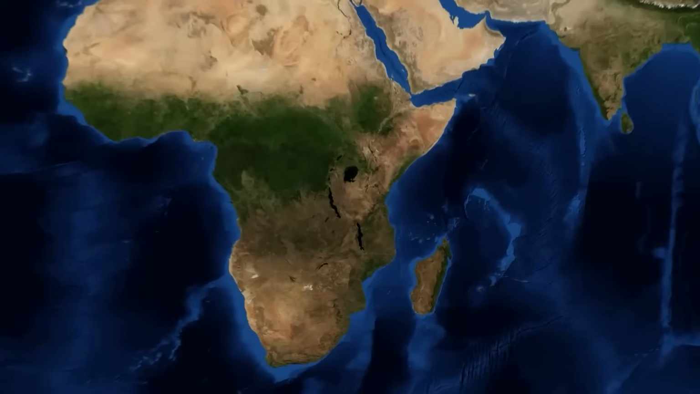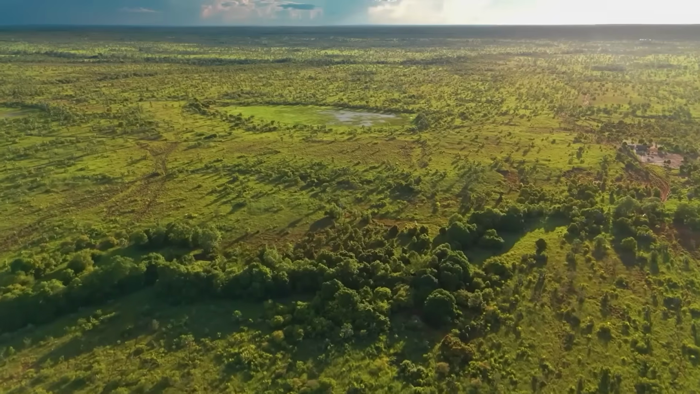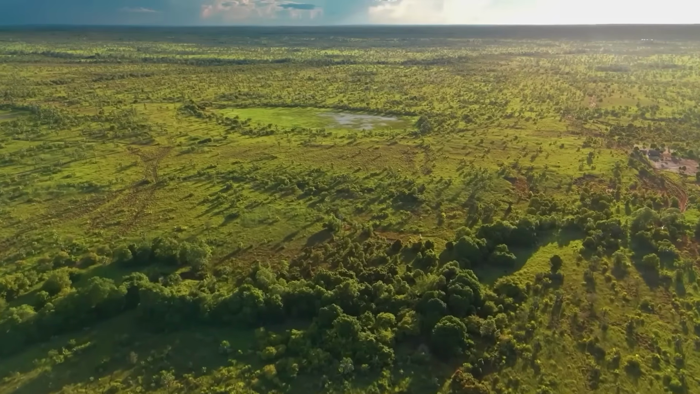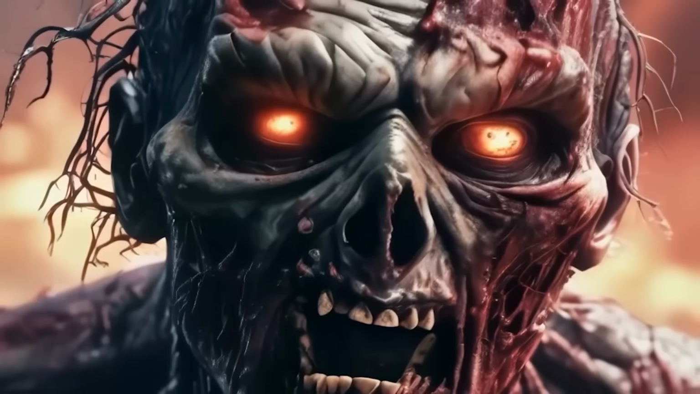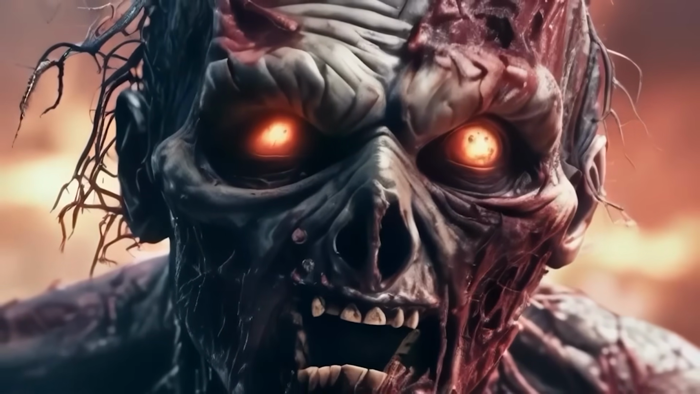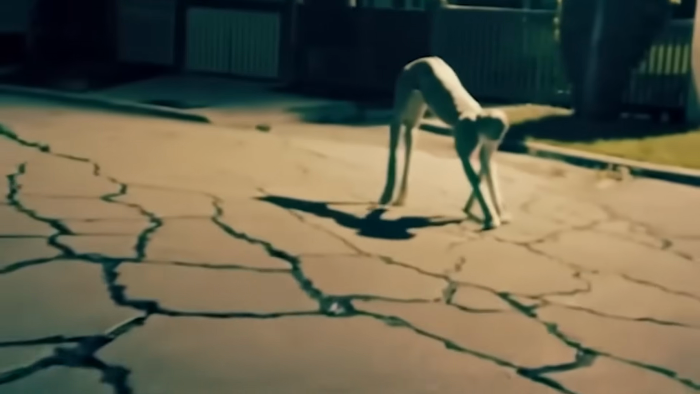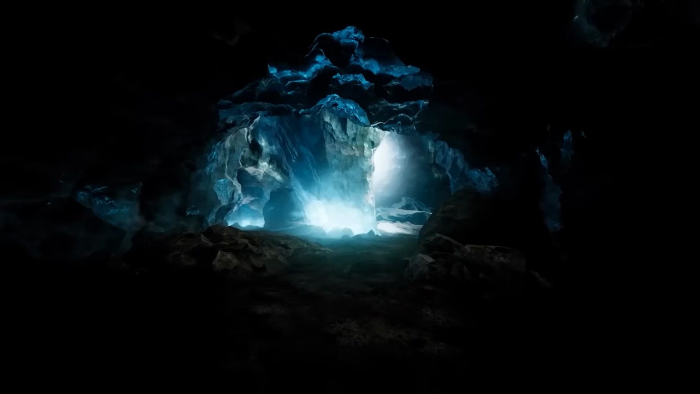In the remote caves of Madagascar, there are reports of a small humanoid creature called the Kalanoro. Standing under 3 feet tall and covered in hair, it's said to have glowing red eyes and legs that bend backward. The Kalanoro is said to be nocturnal and extremely territorial, attacking anyone who dares enter its cave.